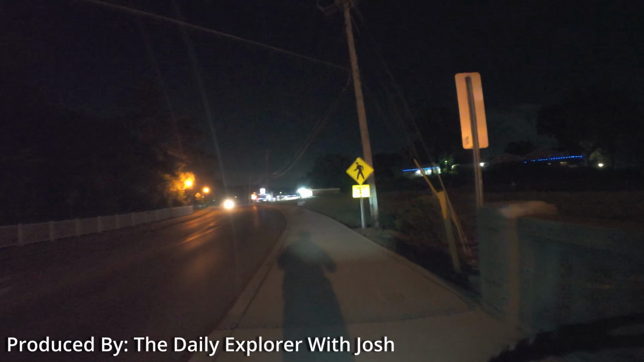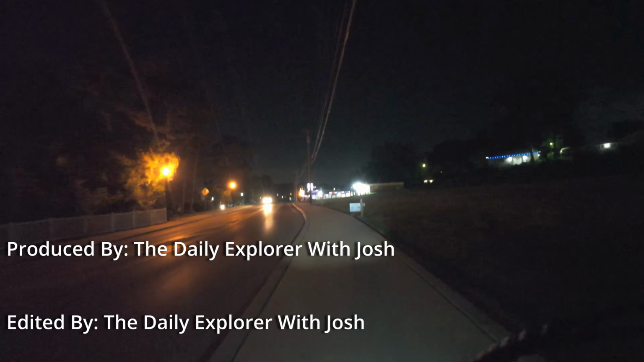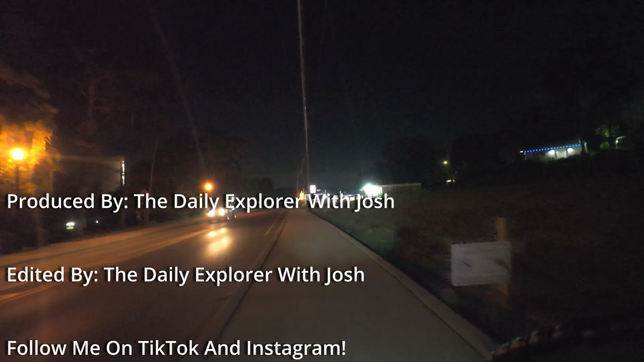Let's do it. Let's go and hit the e-bike trail. Okay, let's start with hitting the trails here. Hopefully you guys can see at least a little bit. I don't have my good lights on me today, unfortunately. But it just is what it is. We're just gonna ride around here and see what's going on.